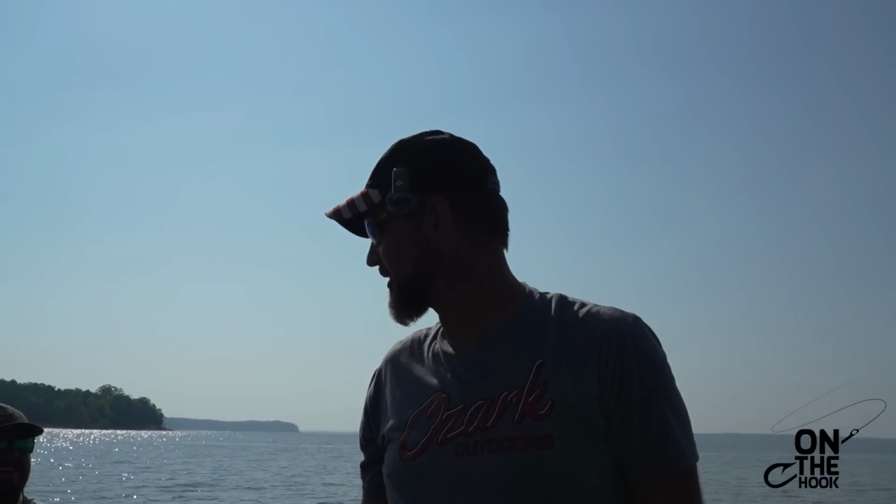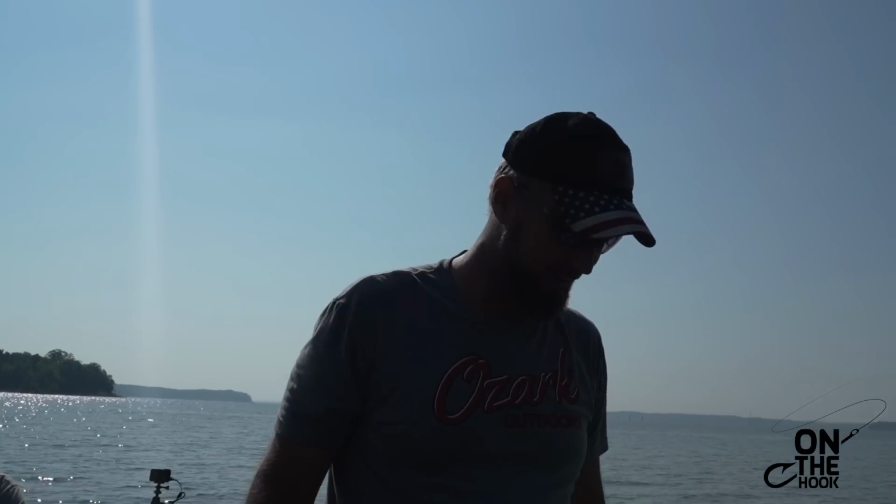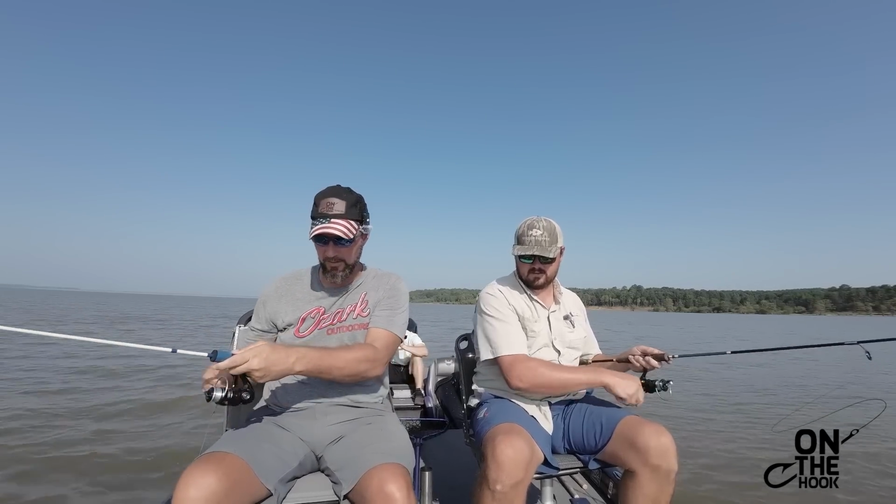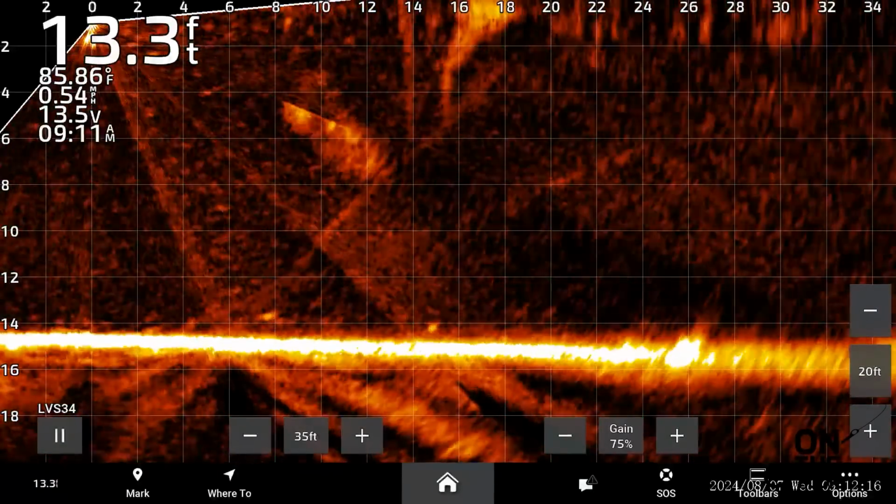I swear I thought that fish just grabbed that bait. I had my jig laying in the water and my line went like, I think it swam around my line. That right there was all right. I like that. That looks like a giant. It looks like an absolute giant.